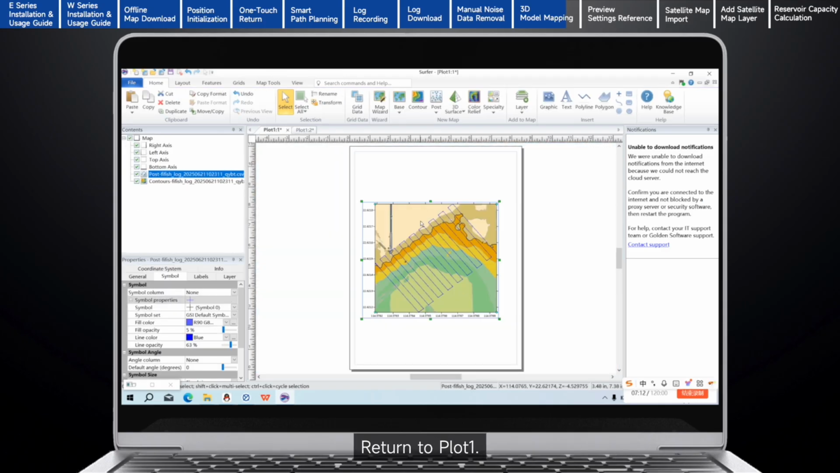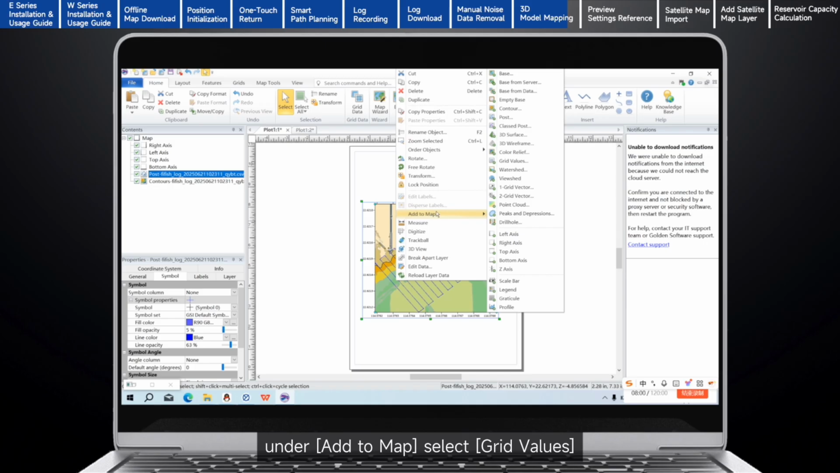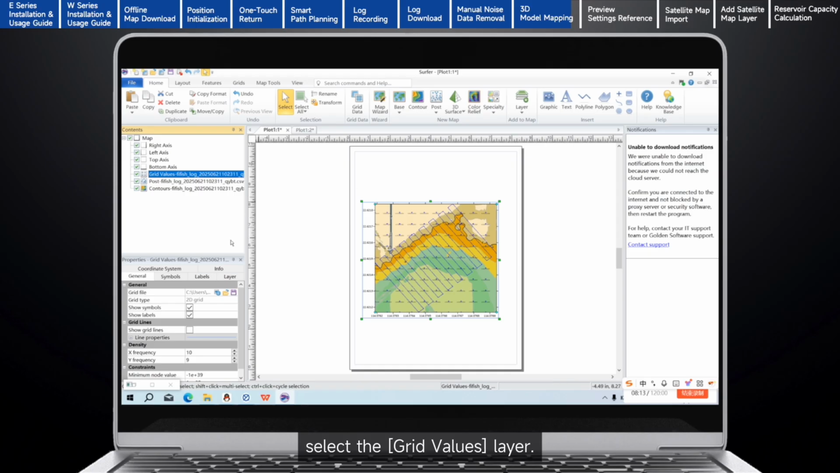Return to Plot 1. Right-click the canvas content. Under Add to Map, select Grid Values. Choose the corresponding log file to import and display grid data. In Plot 1, Map Contents, select the Grid Values layer.